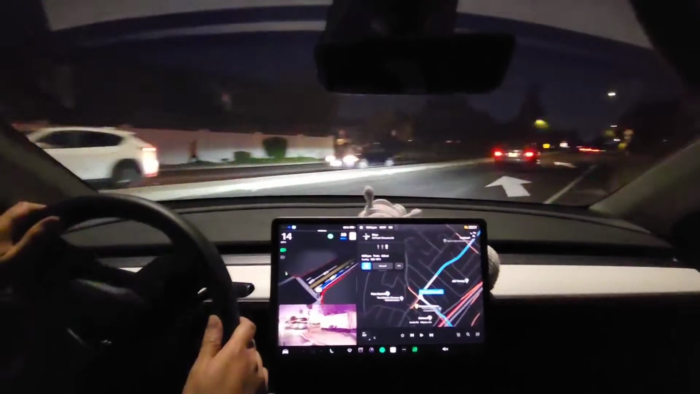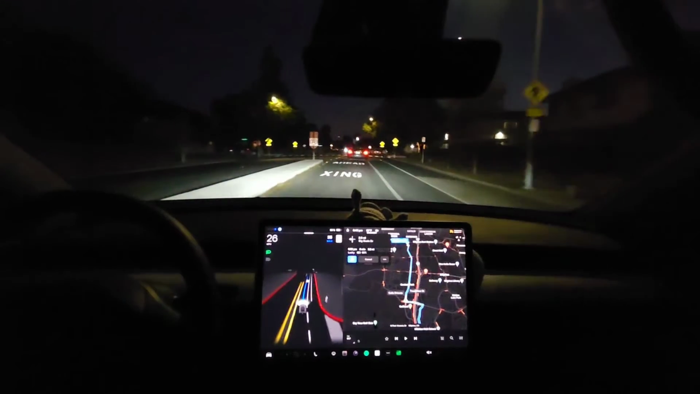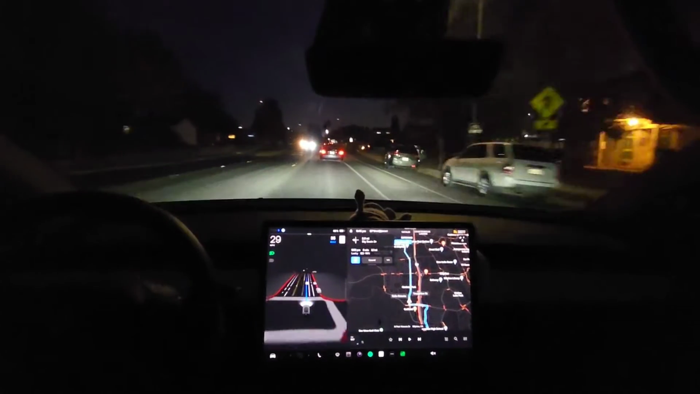Okay, good. Alright, this is right, and it merges over. Good. It saw a person walking and it slowed down a little bit extra. Okay, it even saw the bicyclist over there.